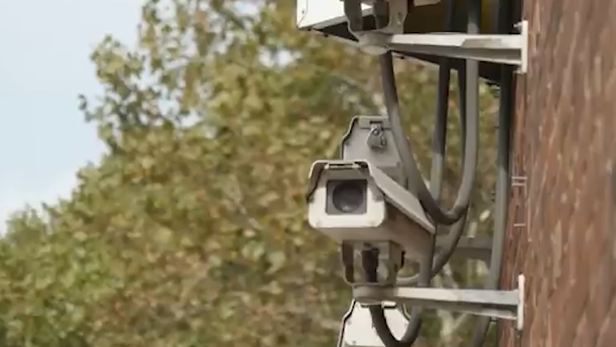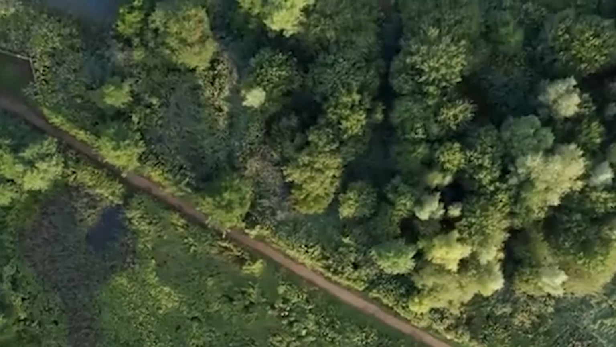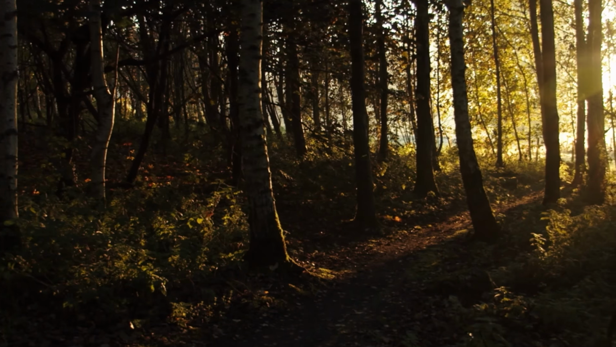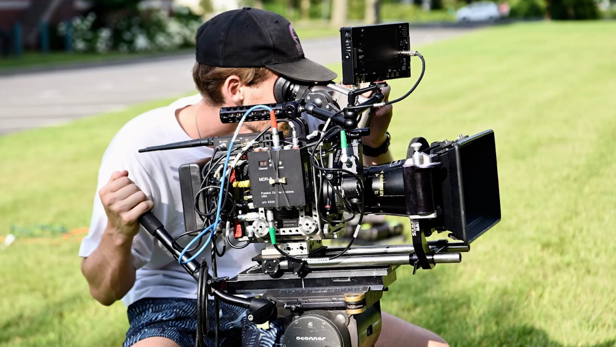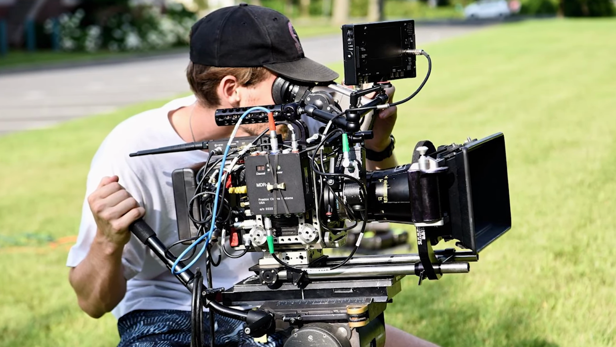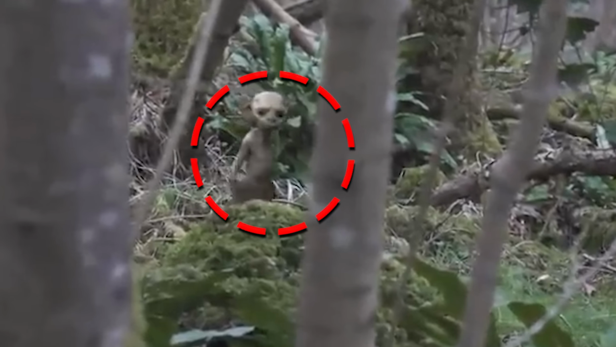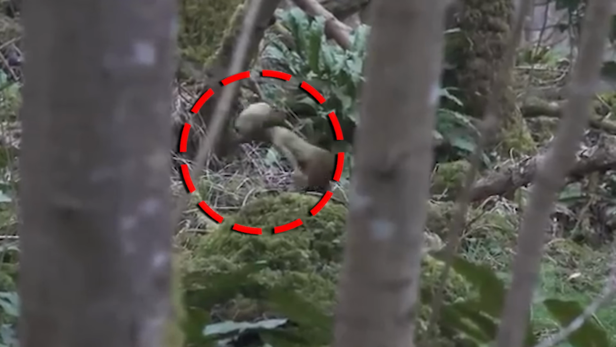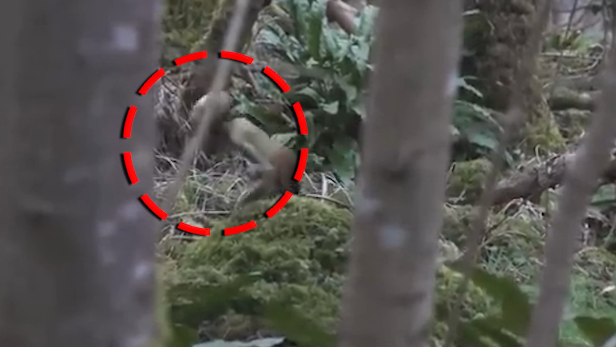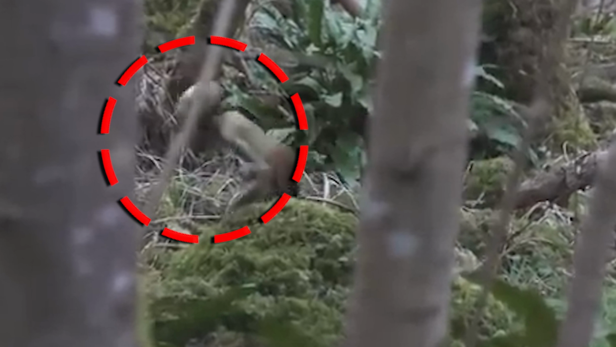captured them on camera. As we venture into the heart of Cornwall's mystical landscape, we find Erwin and his friend huddled in a tent, surrounded by cameras, waiting for a glimpse of the elusive Pixie. And then, it happens. A tiny, ethereal figure flits across the screen, leaving us wondering, are we witnessing the impossible?